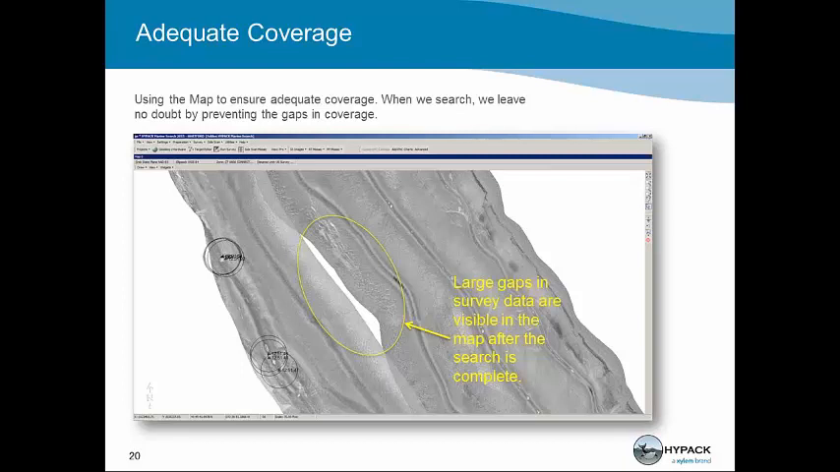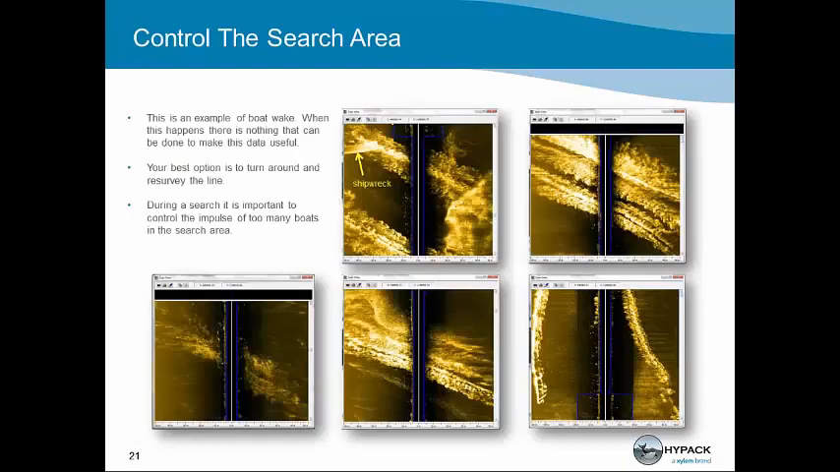You'll also notice that the large gap in the middle is very long. If we had been looking for someone's loved one, this would be unacceptable. We would have had to go back to collect that data in the middle. So now we're going to look at it.